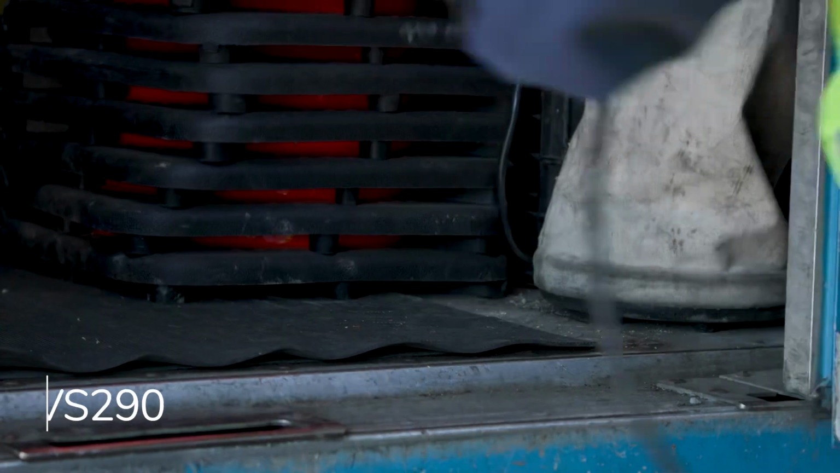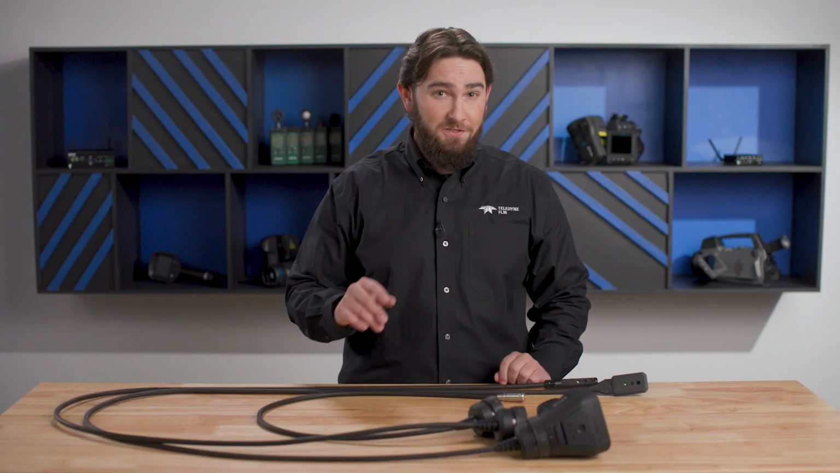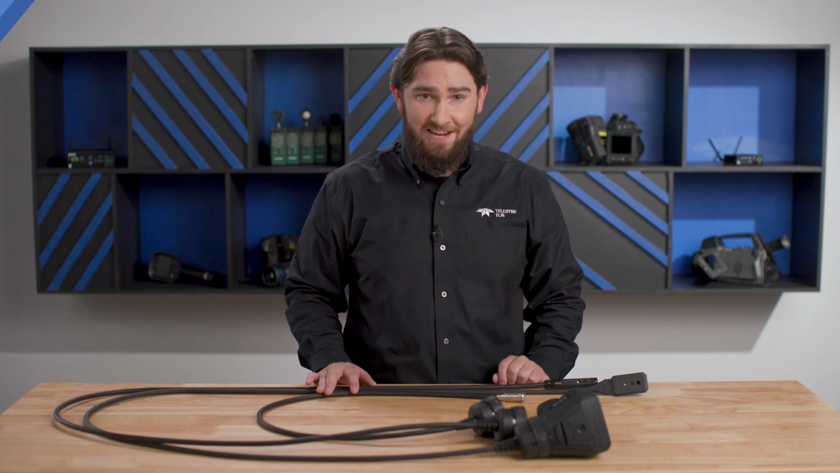The hard-working VS290 Thermal Videoscope Kit with interchangeable probes. Your solution for inspecting hard-to-reach spaces safely.